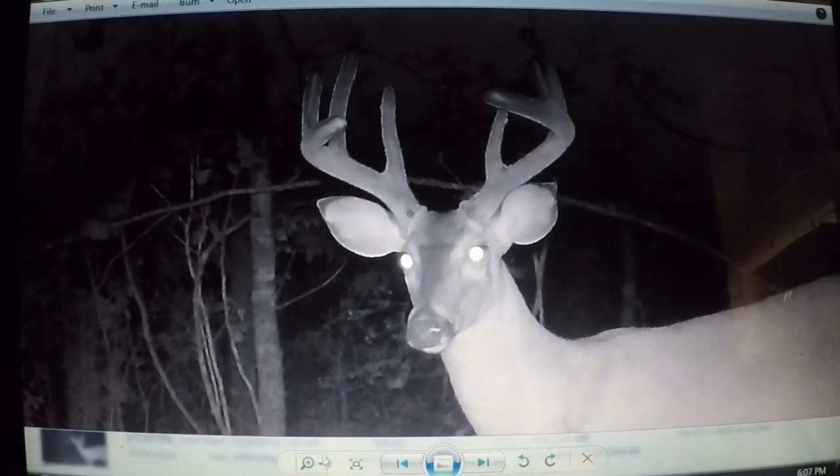But if you'll take a real good look at this deer's ears, these little black tips on the inside of his ear, and even there's a little bit of a slice or something on his ear right there.